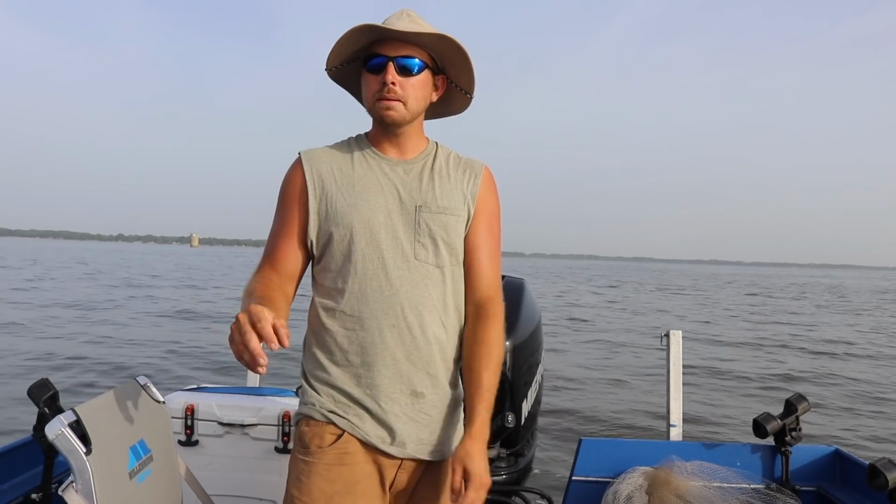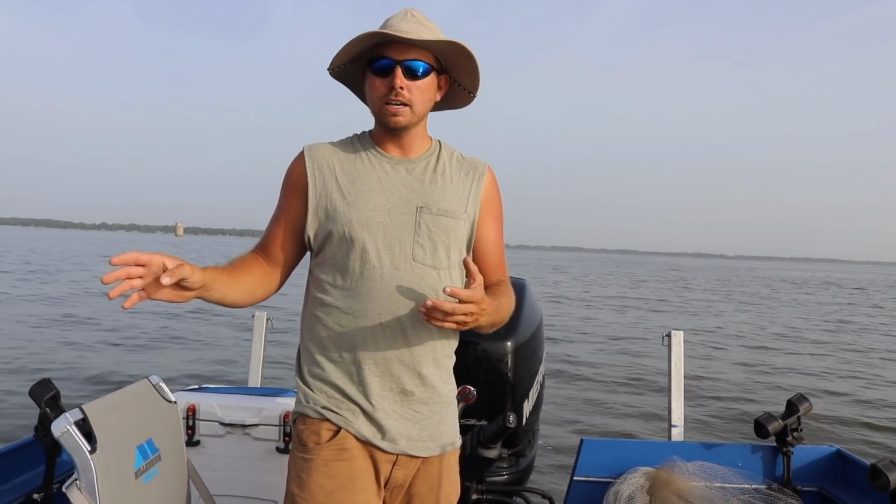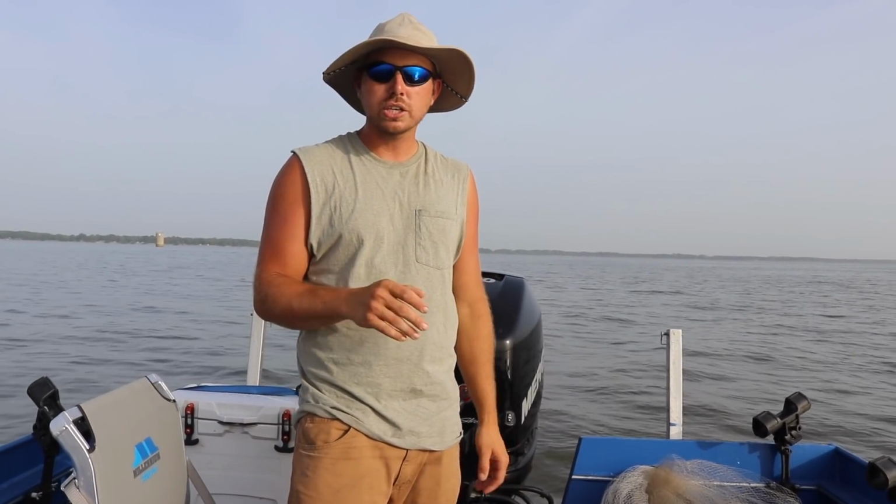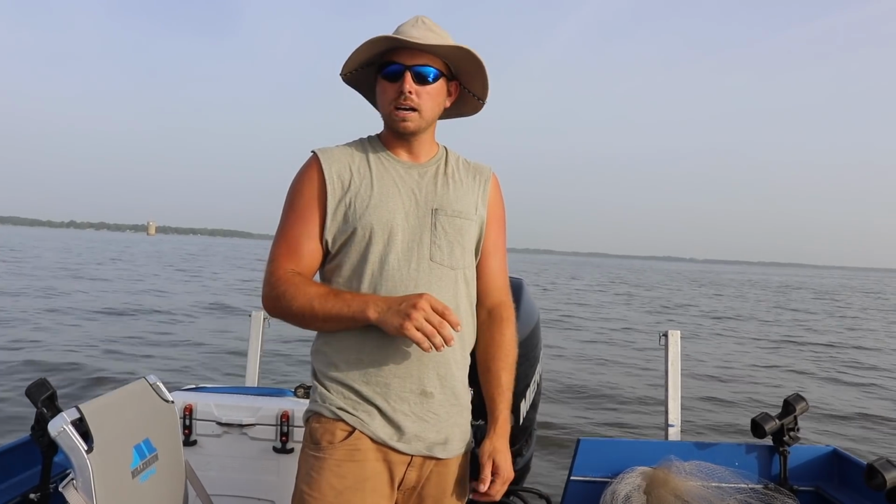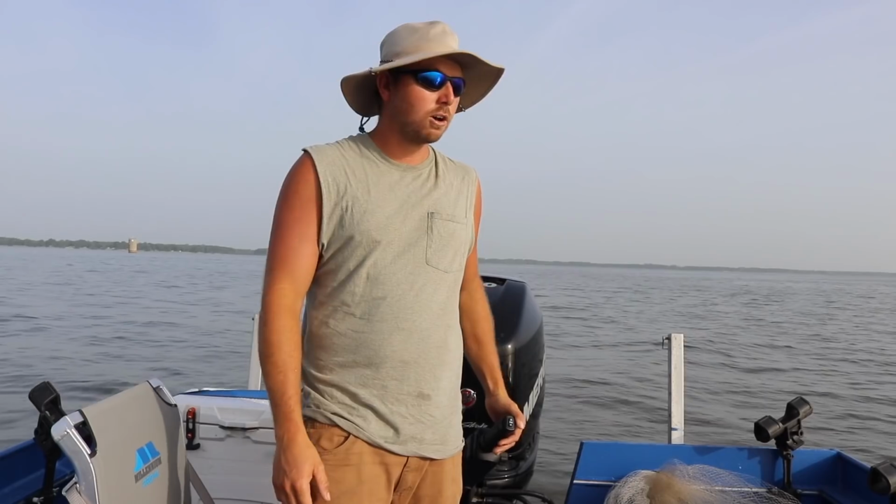In the springtime, the shad will push shallow. They're gonna do their spawning. Once that water gets up around 60, 62 degrees, you can start finding shad real shallow. Mud banks, real hard banks is where they seem to like to spawn.